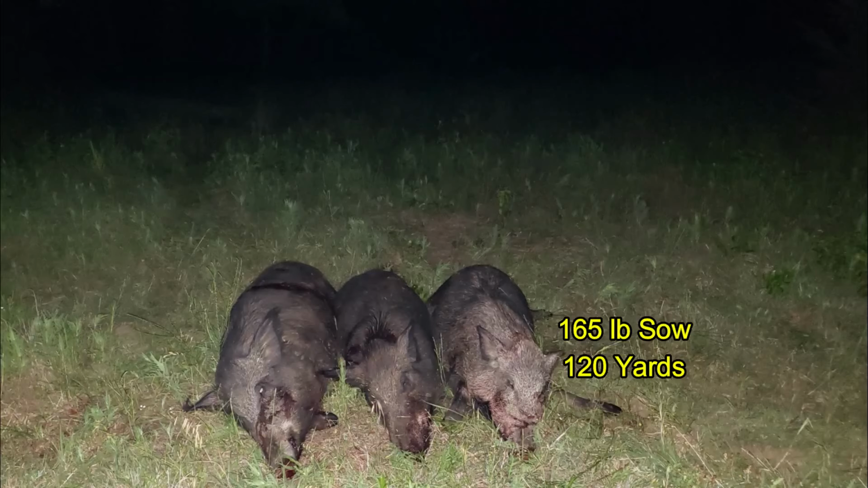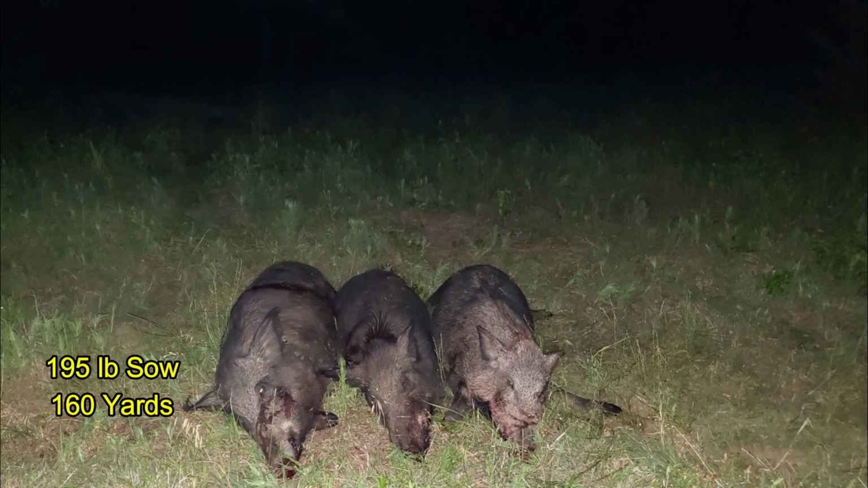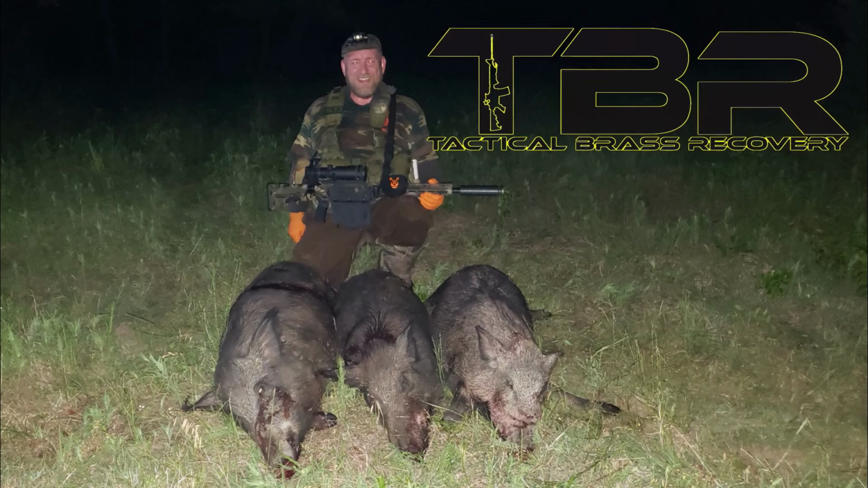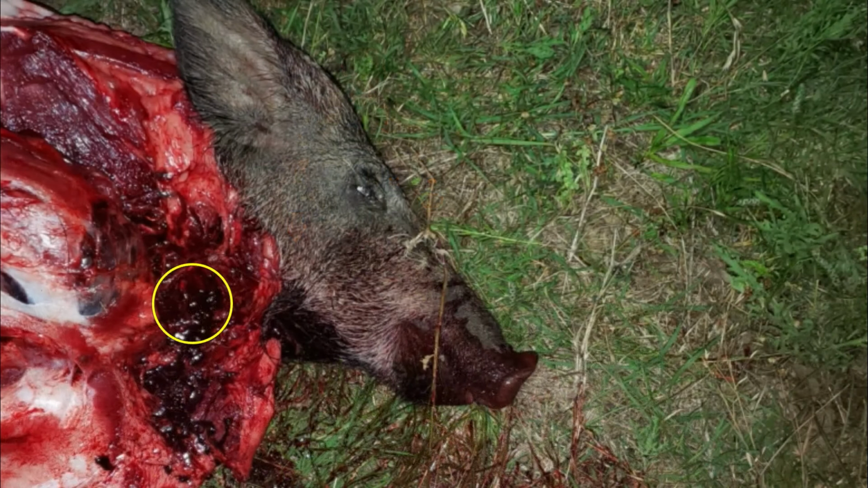Alright, the first sow came in at 165 pounds. The second hog was a boar at 145 pounds, and the last sow came in at 195 pounds. Brass Catcher by Tactical Brass Recovery. And for this hunt, I'm using a Lone Star Armory TX15 MPCE and Berger AR Hybrid OTM bullets.